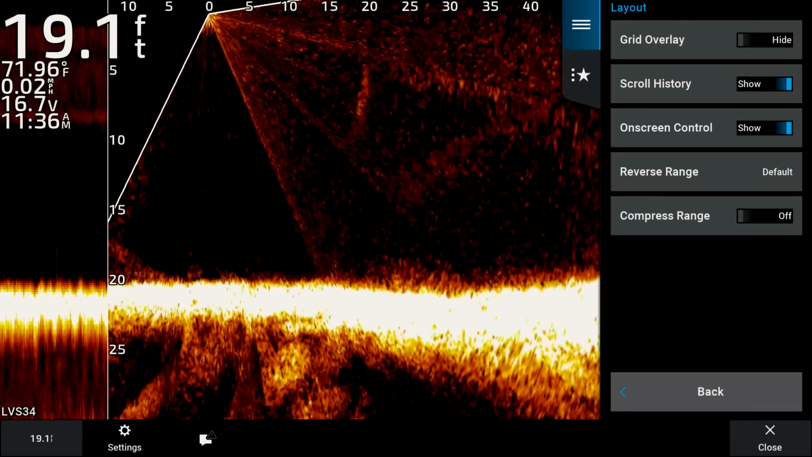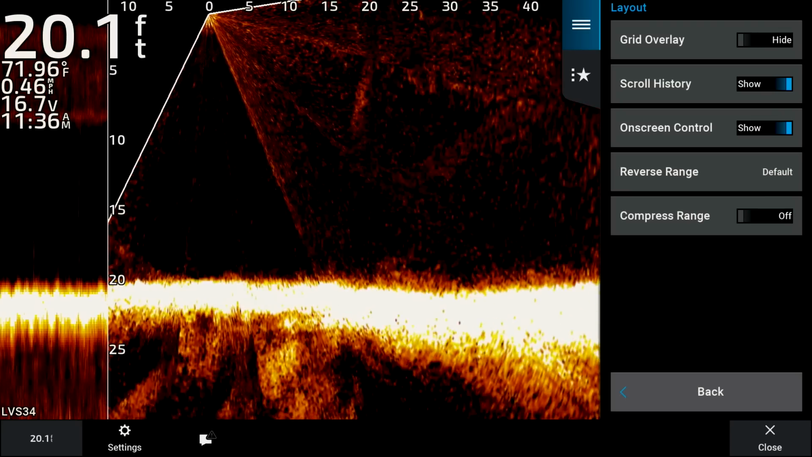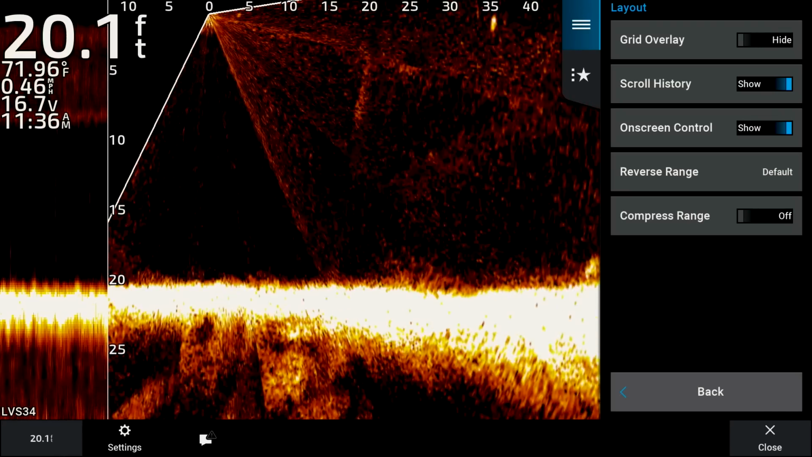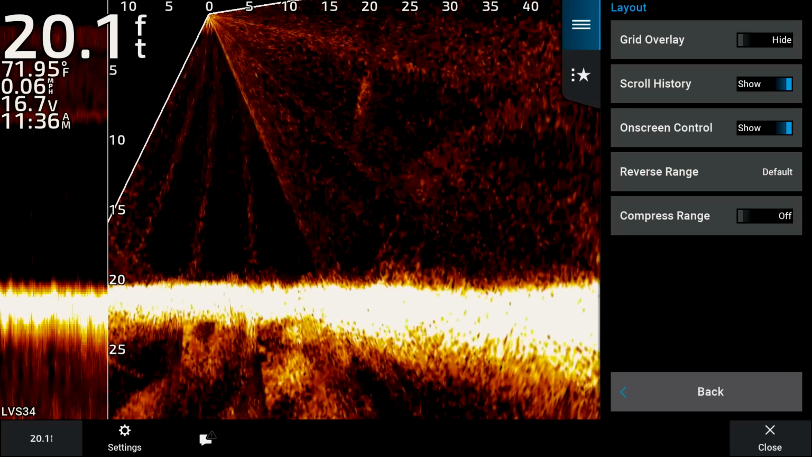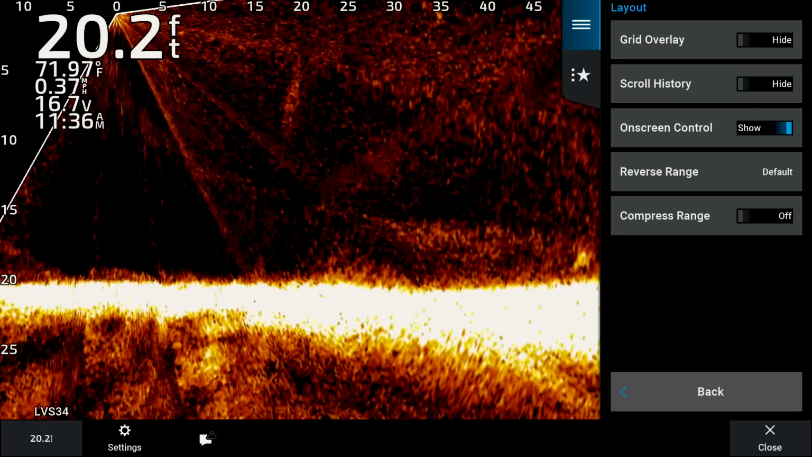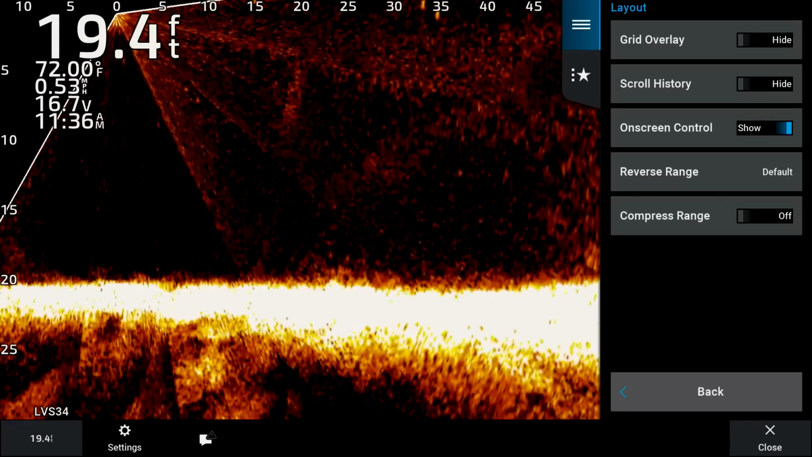Scroll history, you can populate that. It's basically just going to give you a down image of what you're seeing or what you're going over. Obviously, I want more Livescope screen. I don't want any split screen or anything like that, or any space that's going to take away from my Livescope screen. So I keep that off. On-screen controls, I show those. That way I can adjust my gain and stuff like that all on screen.